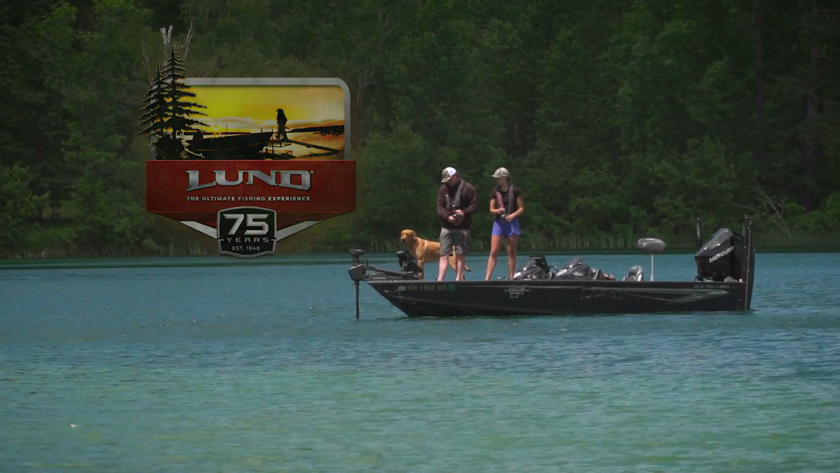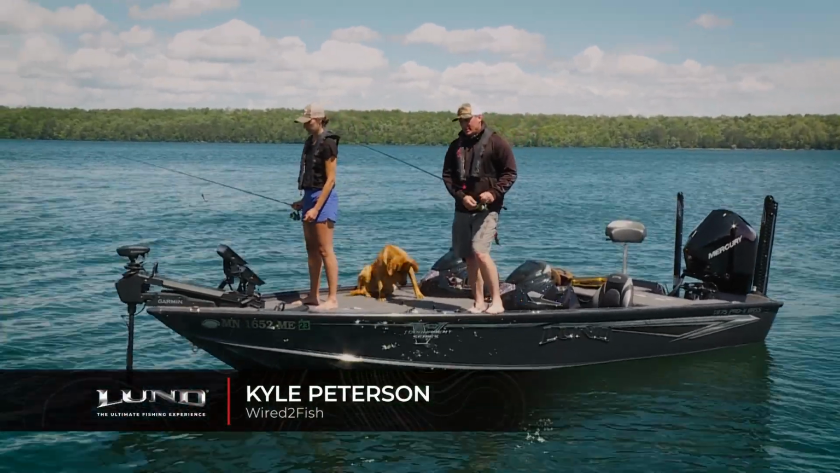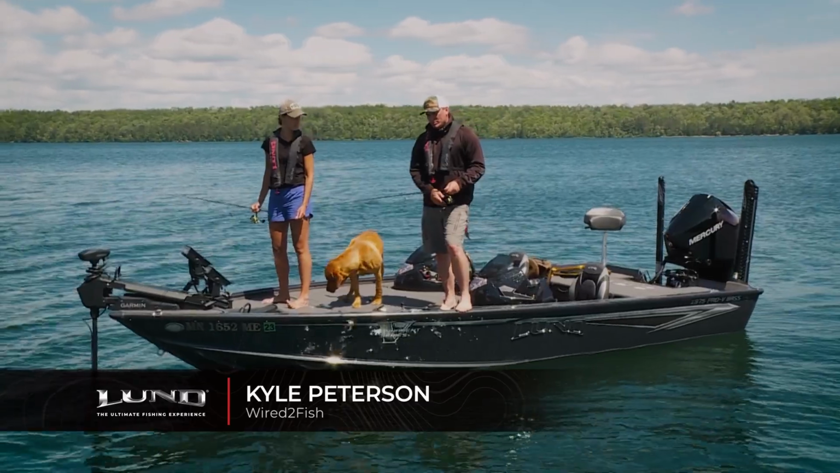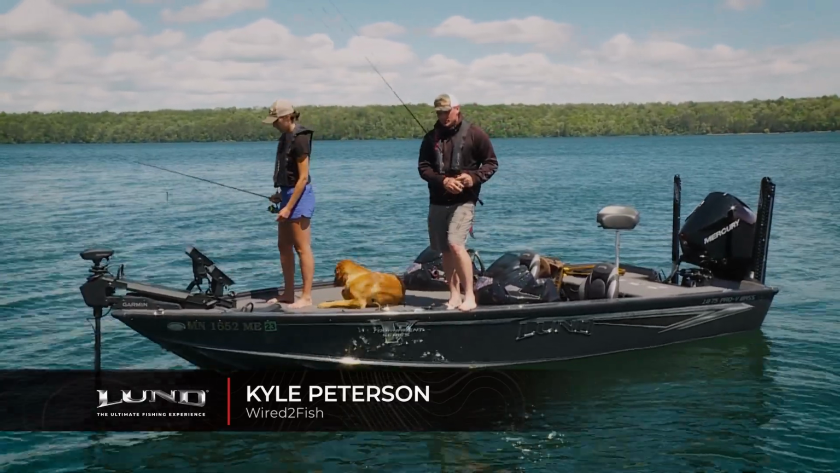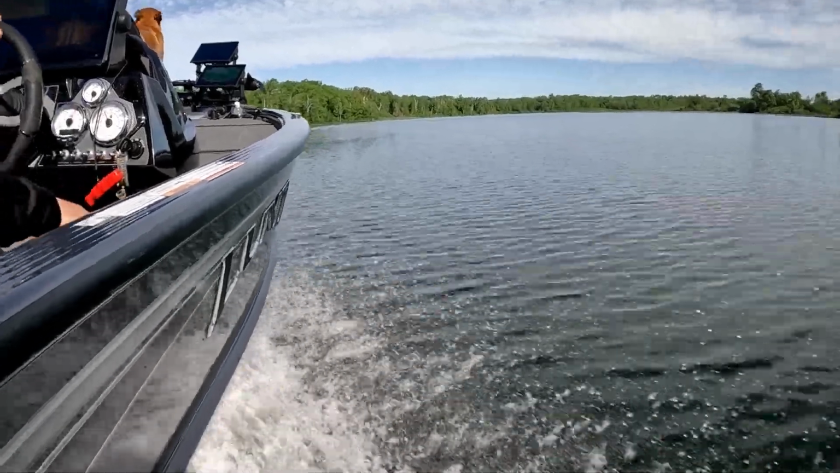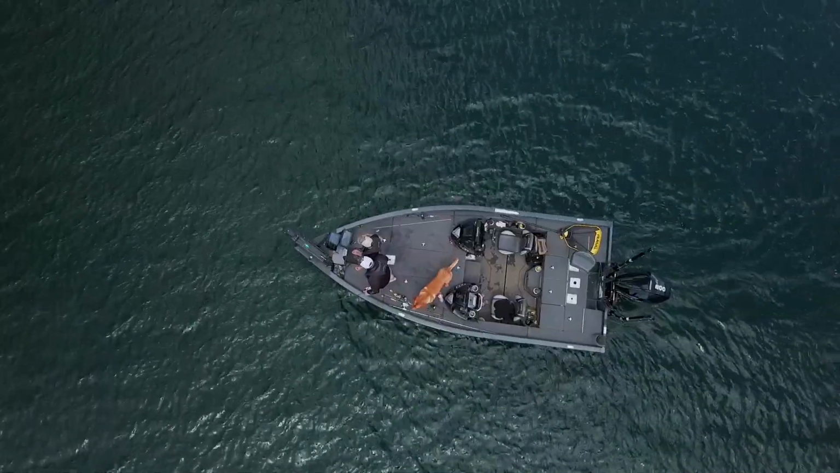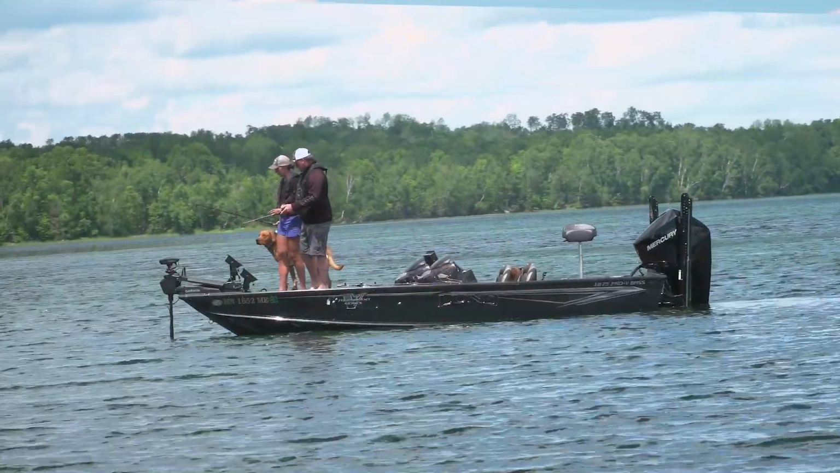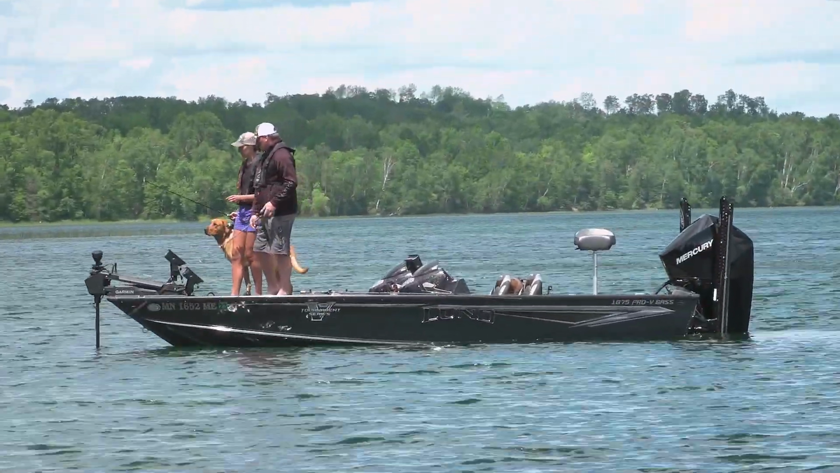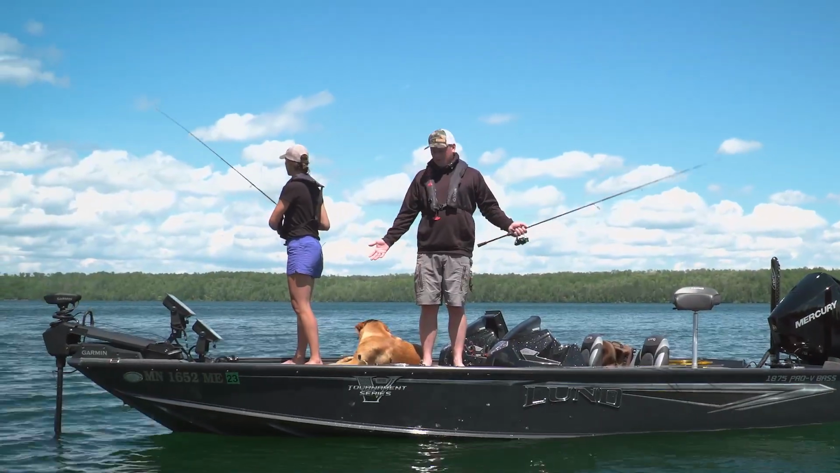We are fishing out of the 1875. This is a Pro V bass, and this is one of the greatest boats for just hopping around small lakes to big lakes even. This boat will handle a lot of different size waters and it's really maneuverable. We really love fishing out of this boat for muskies, panfish, walleyes, bass. It's just great for a multitude of species. It's a great fishing platform.